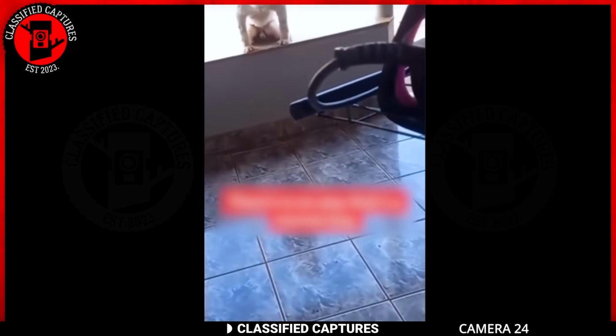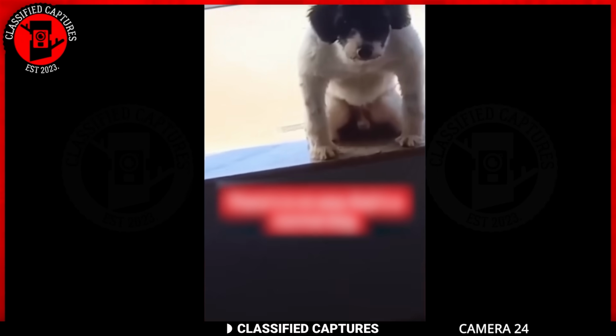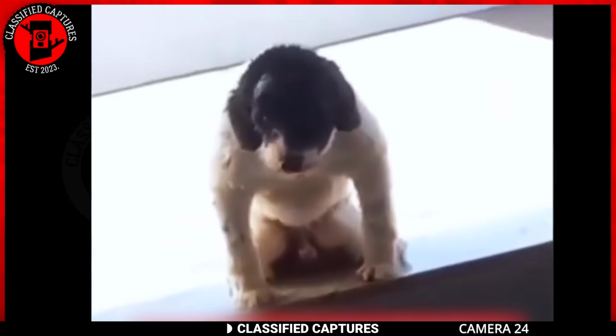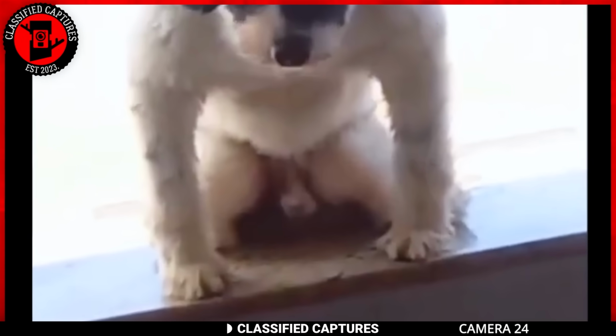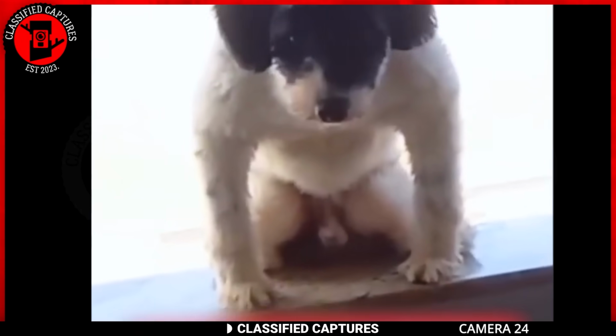Now, what do we have here? A dog? This little fella doing something quite peculiar. Instead of the regular dog sitting, it's sitting upright on its butt, and its front legs look surprisingly buff, like it's been hitting the doggy gym or something. Now, that's not your usual canine pose.